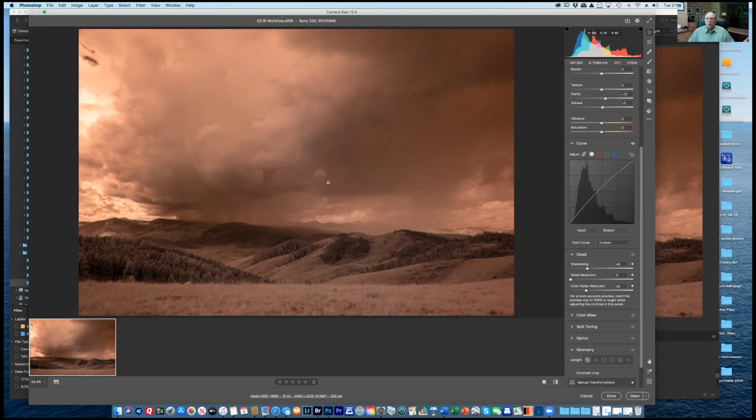So they're very similar. The buttons and the sliders are a little bit different. But here it is in Adobe Camera Raw. And for the most part, all I'm going to do is use this to open it up so I can save it as a TIFF file. So this is the conversion from the raw file to the TIFF file.